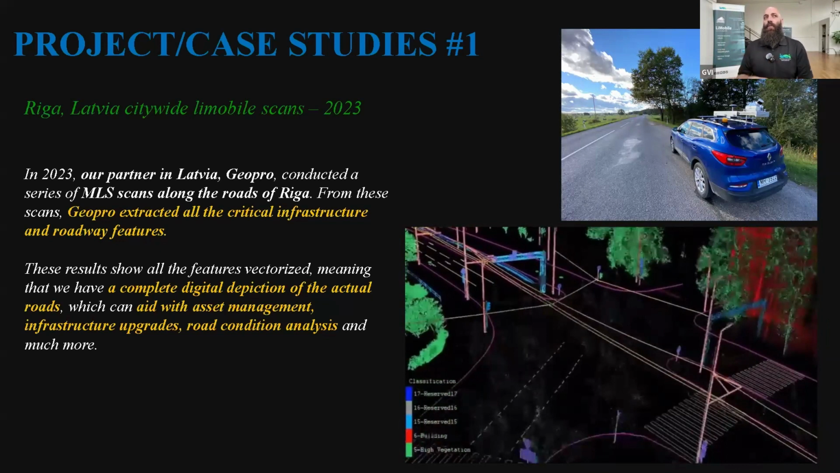This is a huge project that is going on in Riga and is actually going on worldwide at this point in time. So having a tool like LiMobile and a tool like LiDAR360 MLS is one of the key features of what will set you apart from others. And having a complete digital depiction of the actual roads, again, gives an overall understanding of what a city has, including its assets, which makes them much easier to manage and maintain.